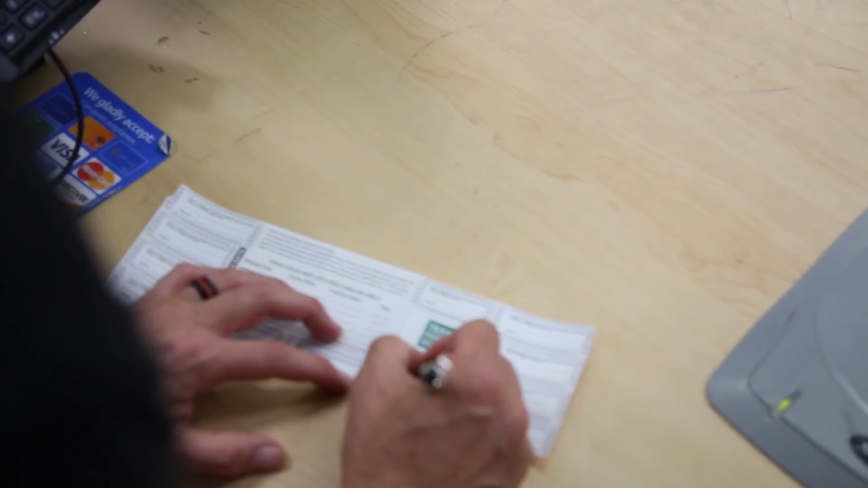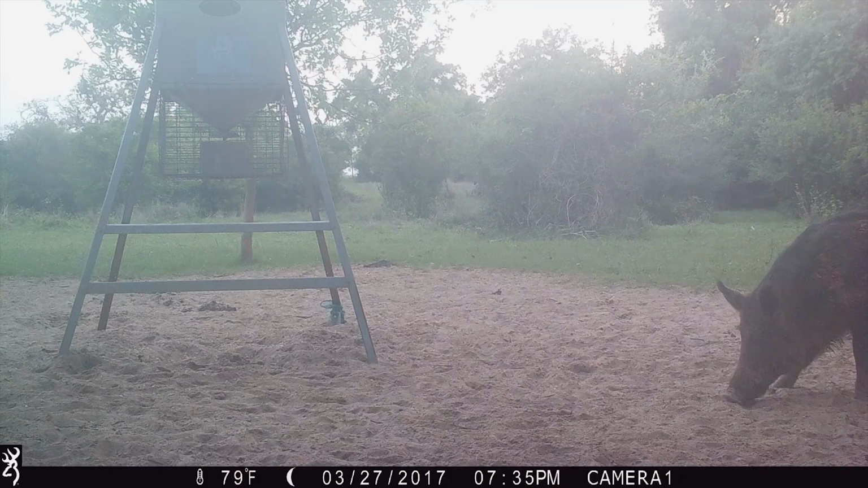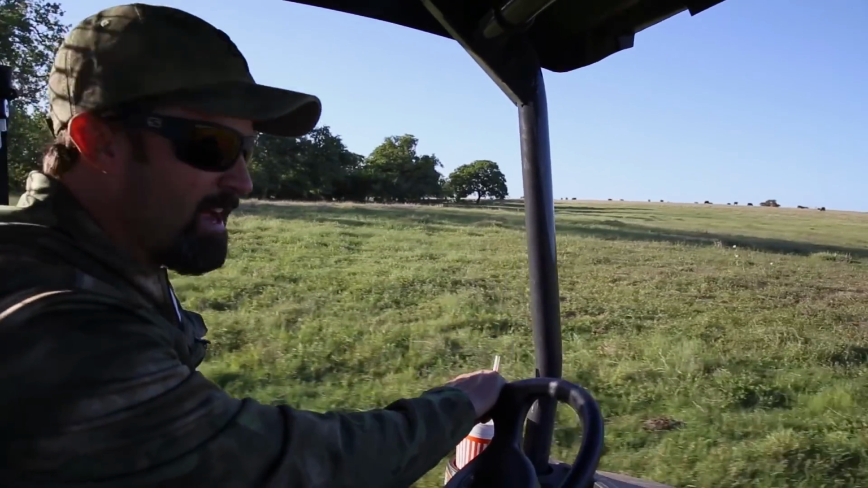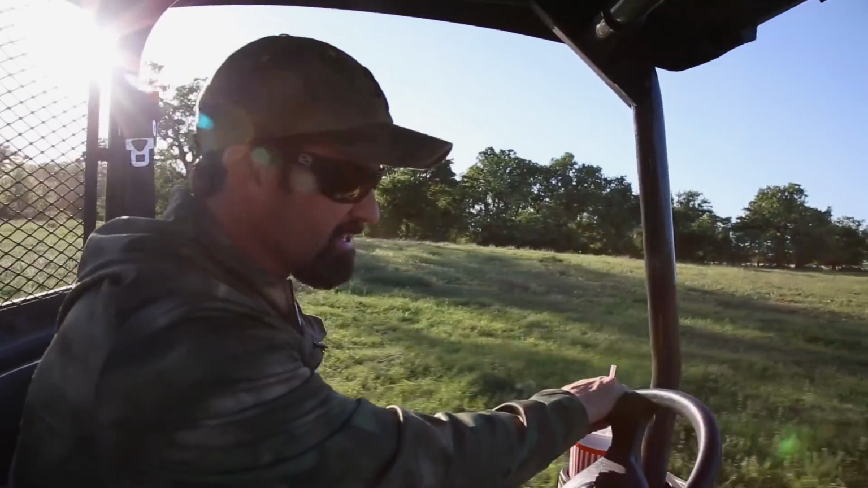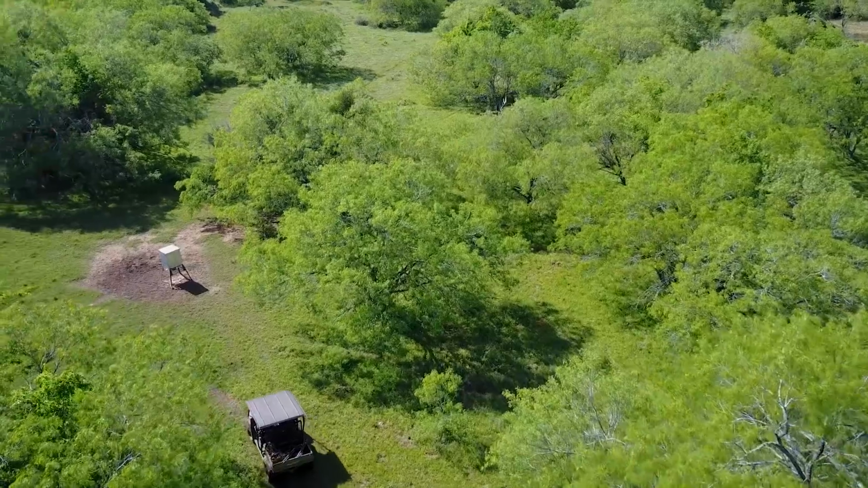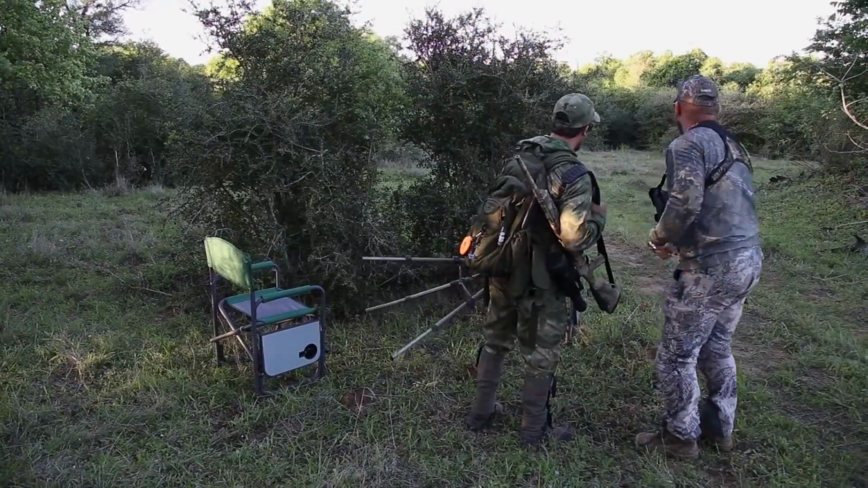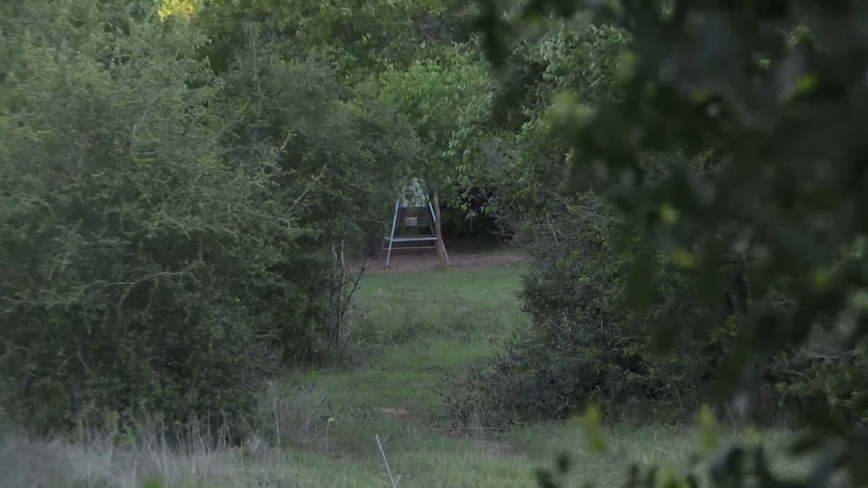Got the license, came to the ranch, and heading out. He's got a couple of hogs that have been hitting the feeders in daylight, so hopefully help thin out the hog population. It's a problem. He said he's got twice as many hogs this year as he had last year. Even with the thermal imaging scope, I decided to try my luck in the daylight of the first evening. So Randy took me to a stand that's been seeing a single hog consistently during the day.